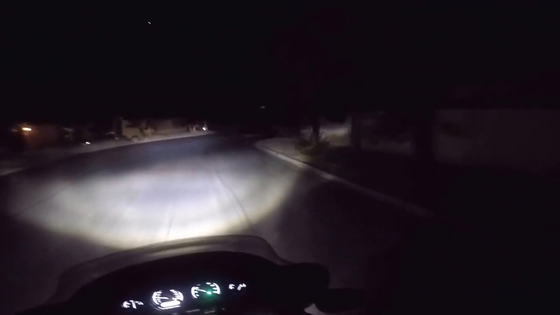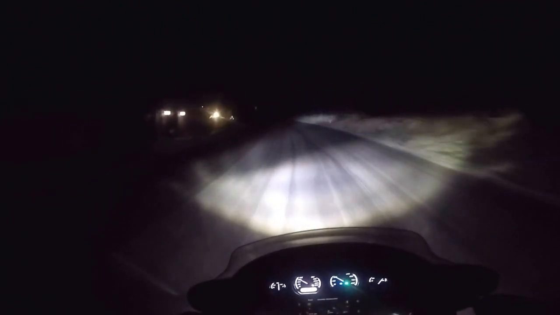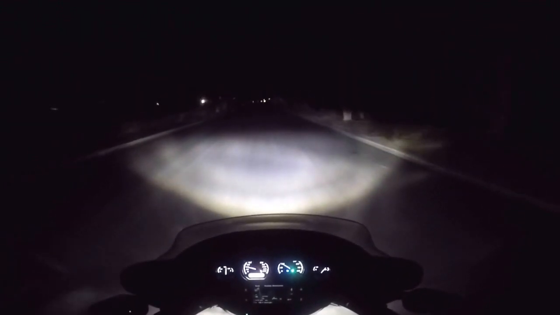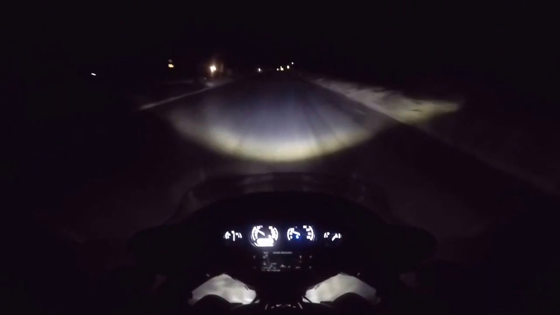It's factory wired to have the driving lights turn off with the high beam. Very good, usable light. Good light.